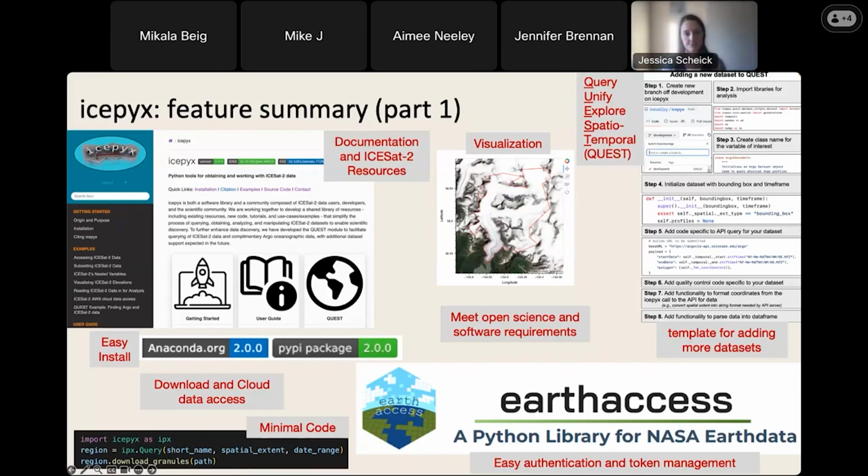And under the hood, icepyx uses the Earthaccess library for handling authentication, because in order to get data from NASA data, you need to have an Earthdata login, which is free and easy to get, but it is required for you to get the data.